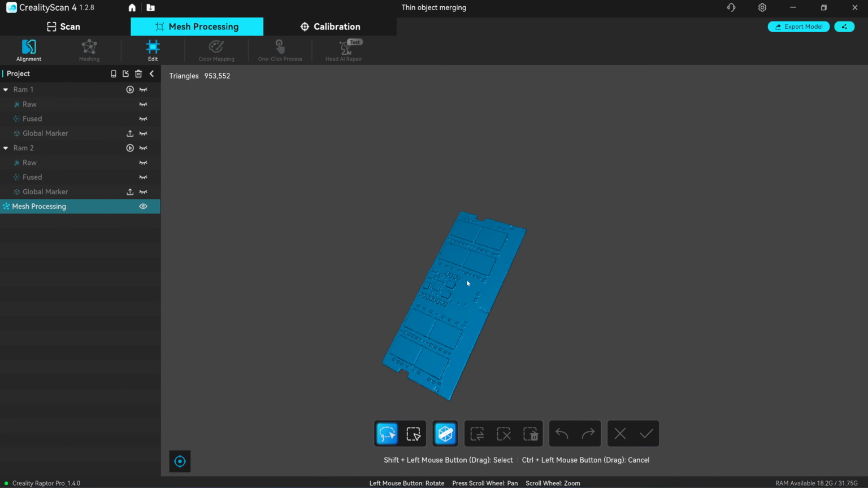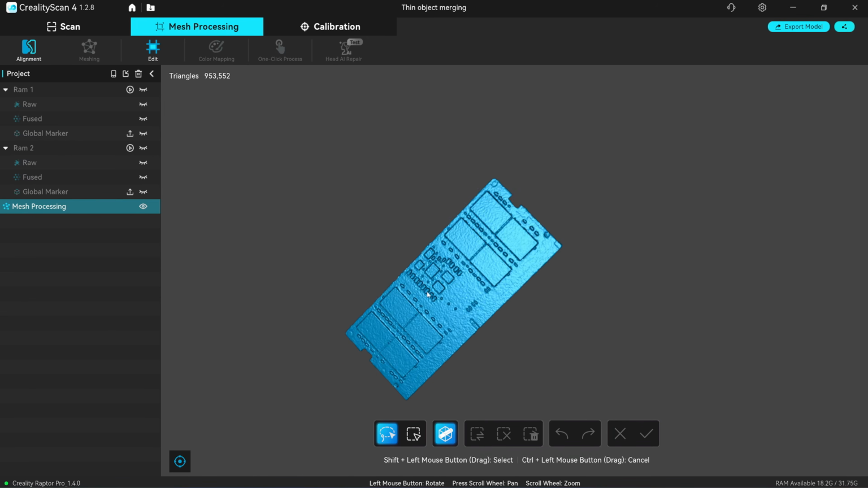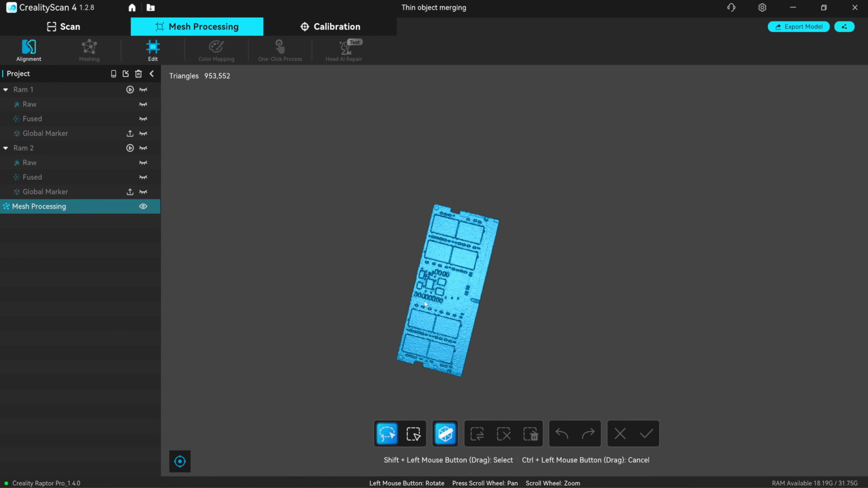Okay, this is the merged lamp module, 1.2 millimeters in thickness. I couldn't do this last year. I've tried over and over just to be able to merge this thin lamp module, but I couldn't do it until they updated their software to this Creality Scan 4